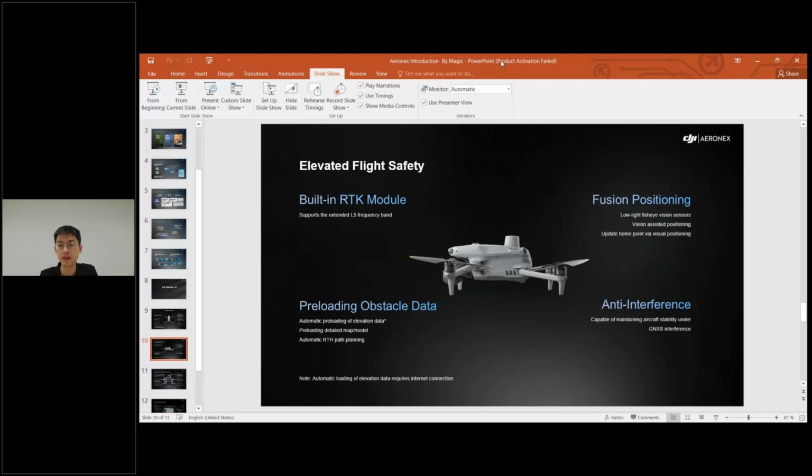So it can update the home point via visual positioning, preload elevation data and detailed maps into the drone, and perform automated return-to-home path planning. So in challenging environments like urban cities, mountain areas, or very low signal environments, the Matrice 4T can still maintain stable and reliable flight performance.